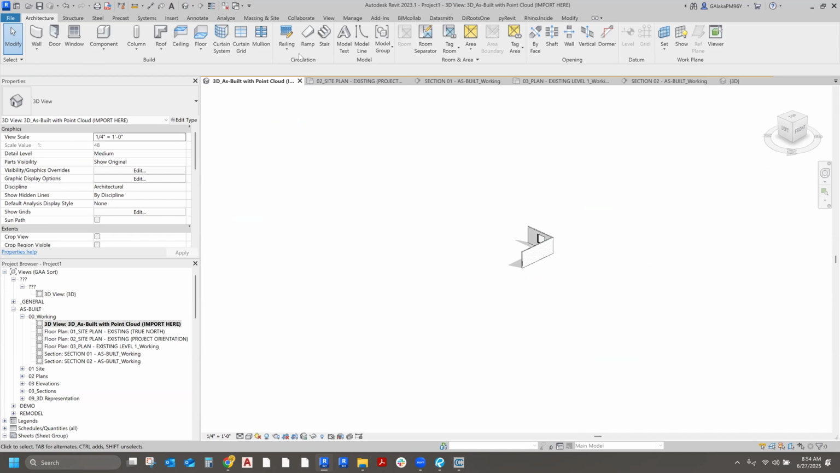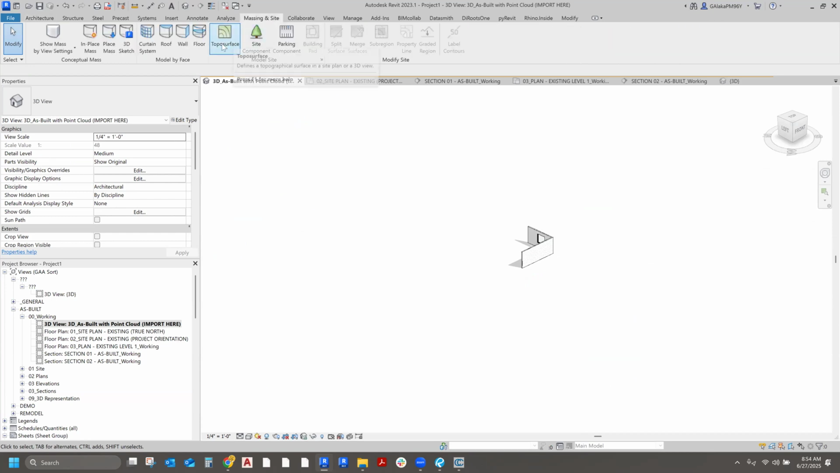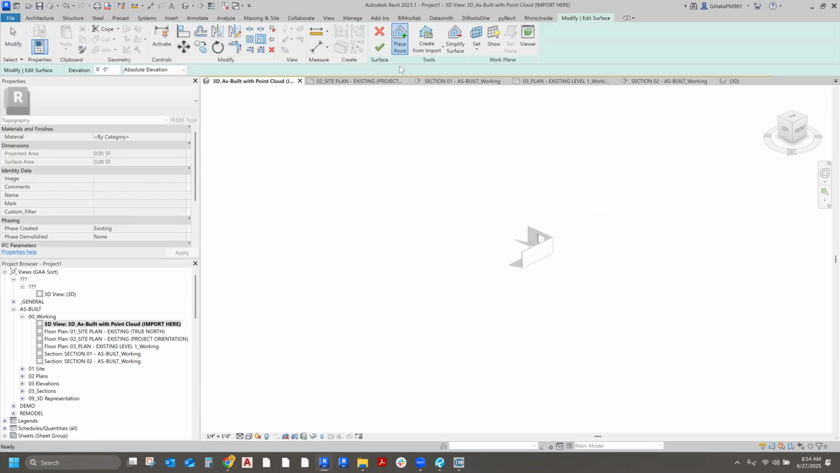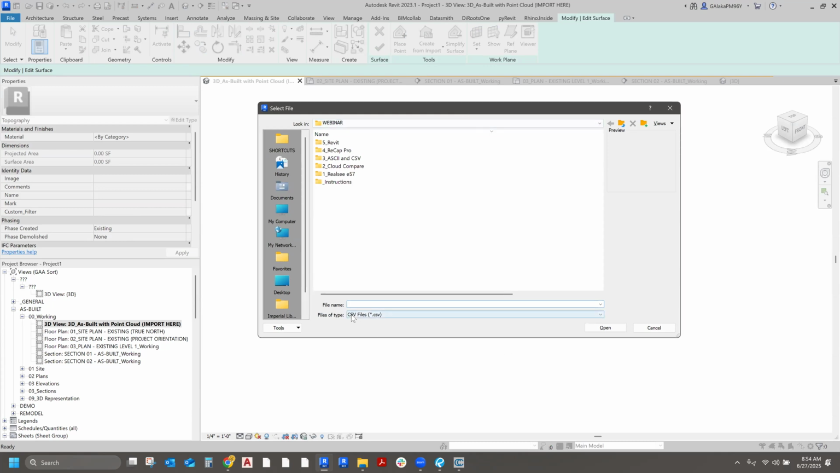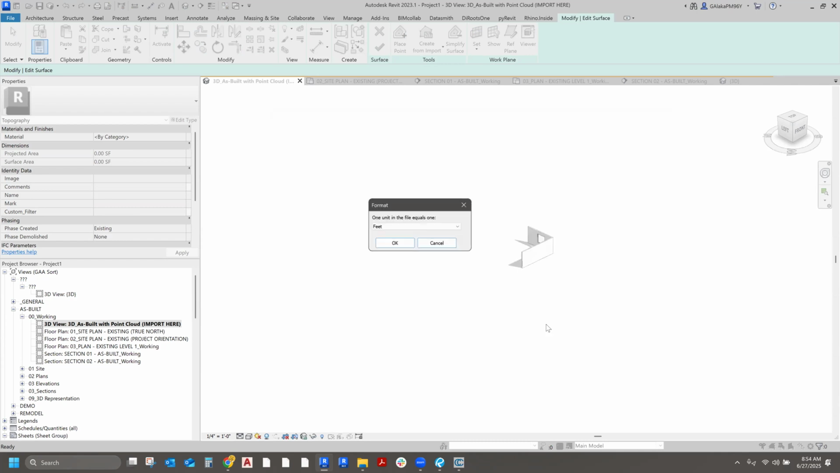I'm going to go to massing, topo surface. Then I'm going to go to create from import, and I'm going to specify a points file. By default, Revit is looking for a CSV file, but in our case, I created a TXT file. And there it is, main points.txt. Once I hit open, it's going to ask me for the units. Just to note, it's in meters.